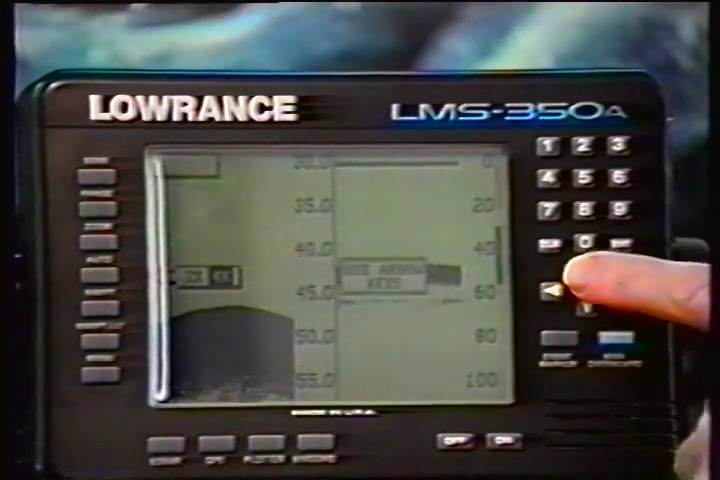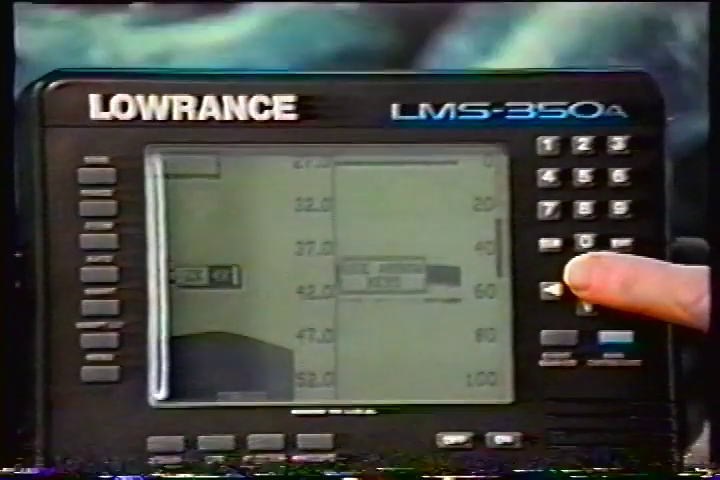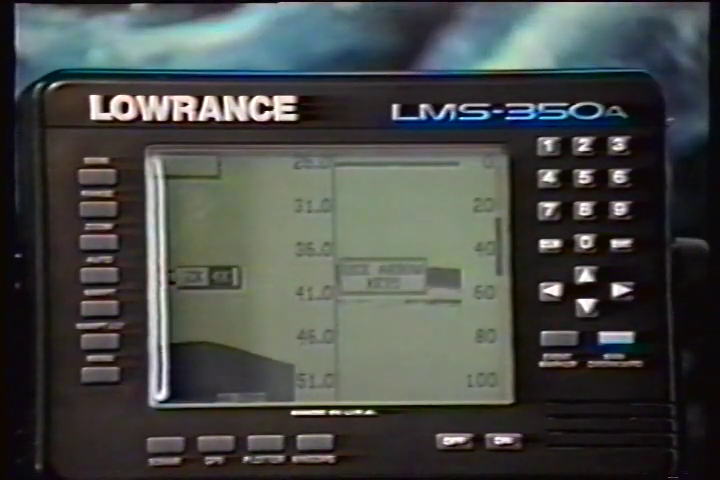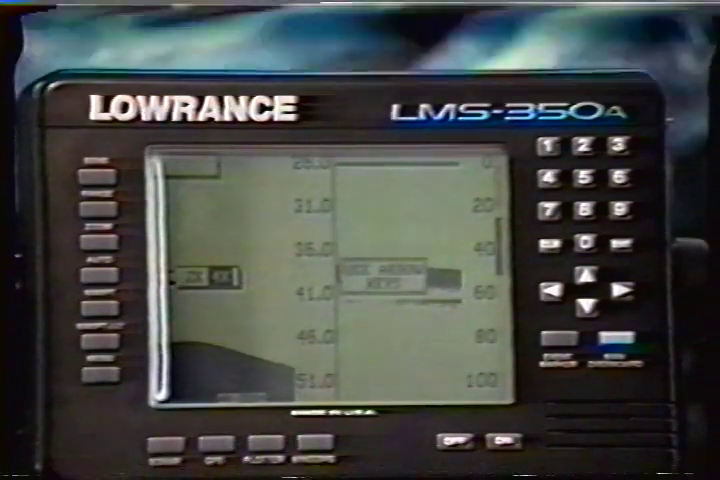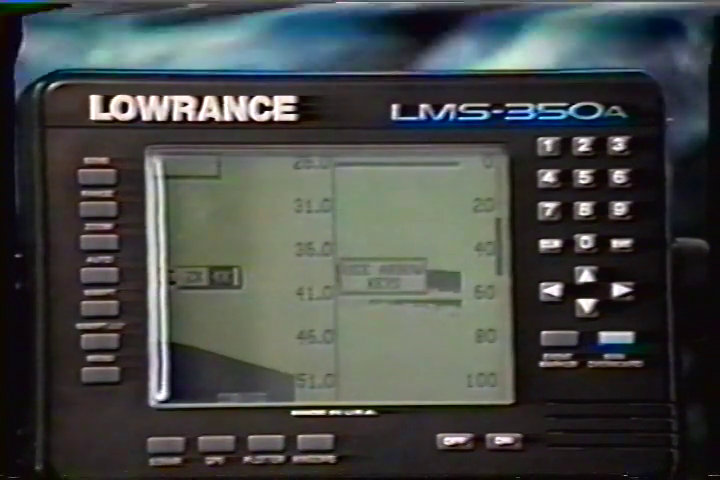As you adjust the zoom bar, the echoes move on the left side of the screen at the same time. The zoom adjust menus will automatically clear a few seconds after you've pressed the last key. Remember, the LMS350A won't track the bottom when it's in the manual mode.